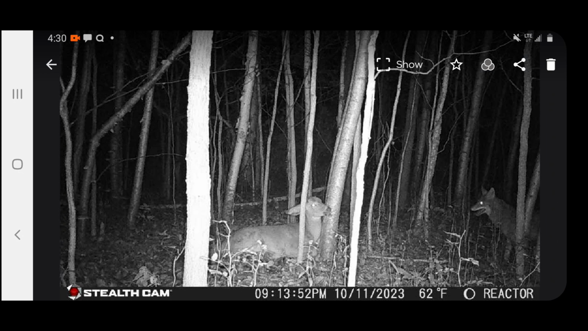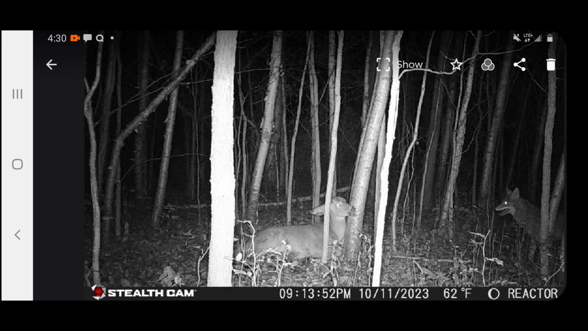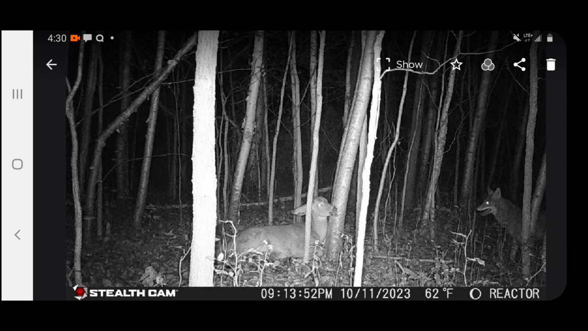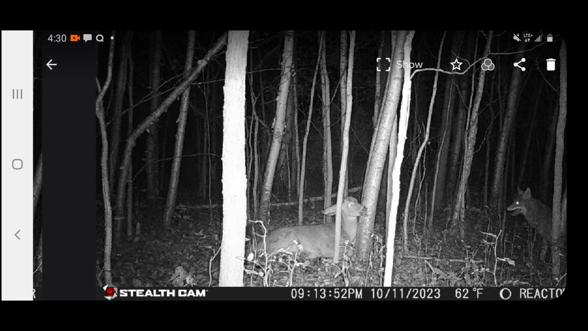Some of you guys more experienced than I might be able to tell, I've only got one coyote in frame at a time. Now there's times where there's potentially 2 coyotes, just based on the direction that they're walking in and off screen, but they could be circling around my tree stand. This actually is probably a 20 by 20 area that you're looking at, so it's not huge. So it's hard to tell for me, but as far as I could tell, there's only one coyote in frame.